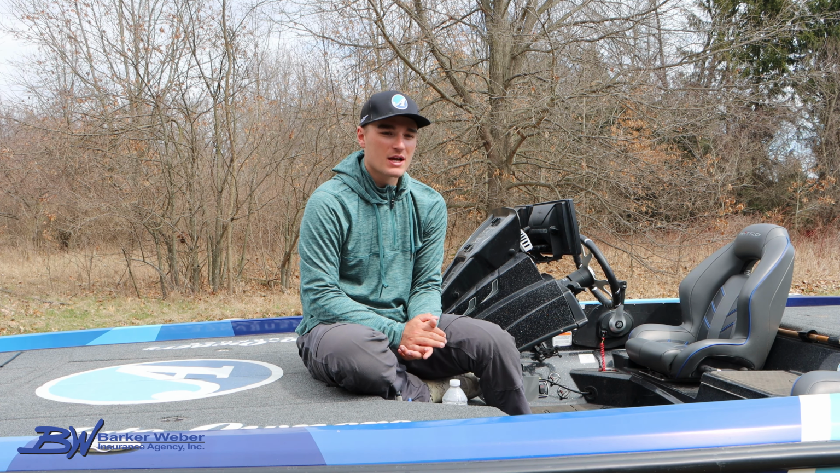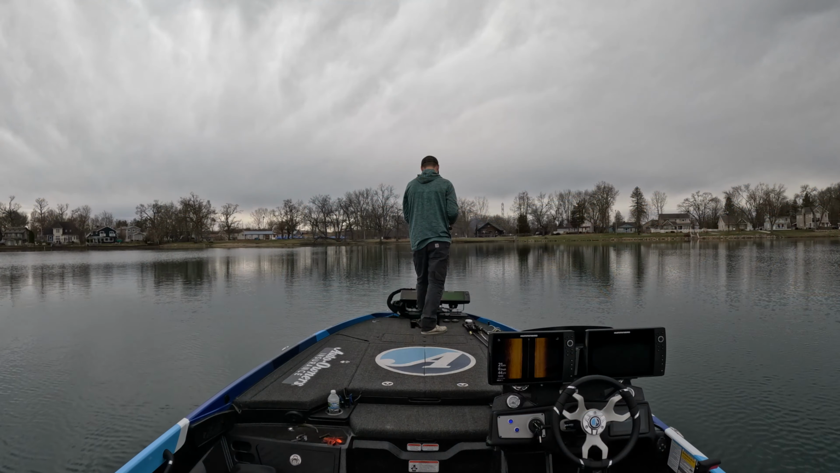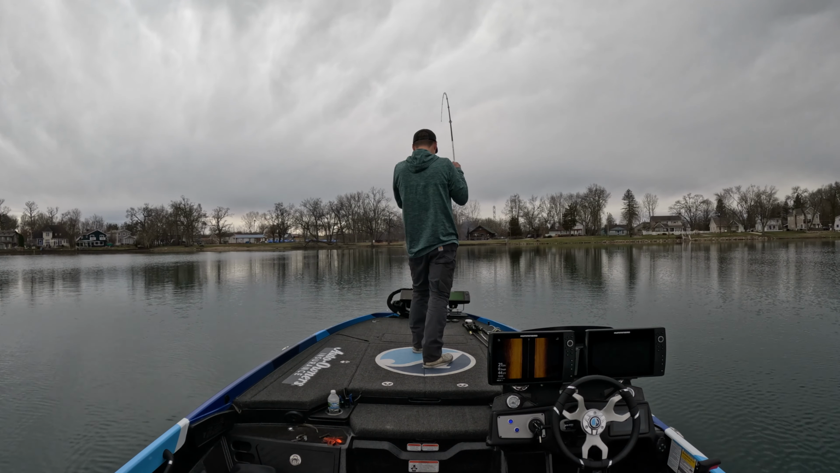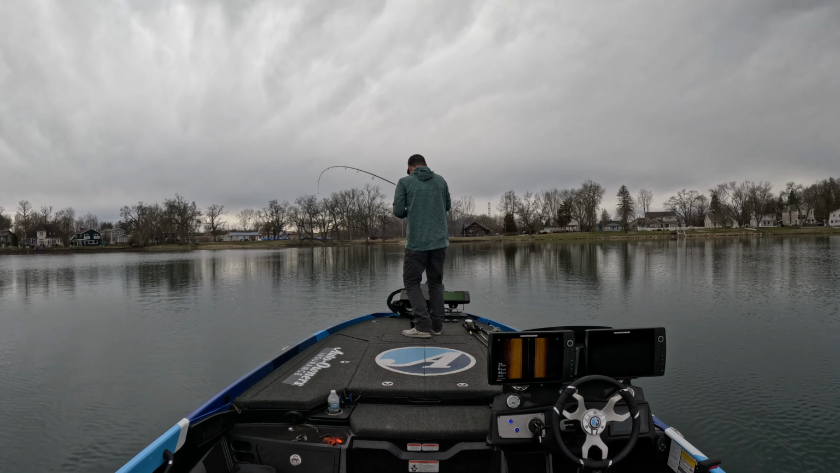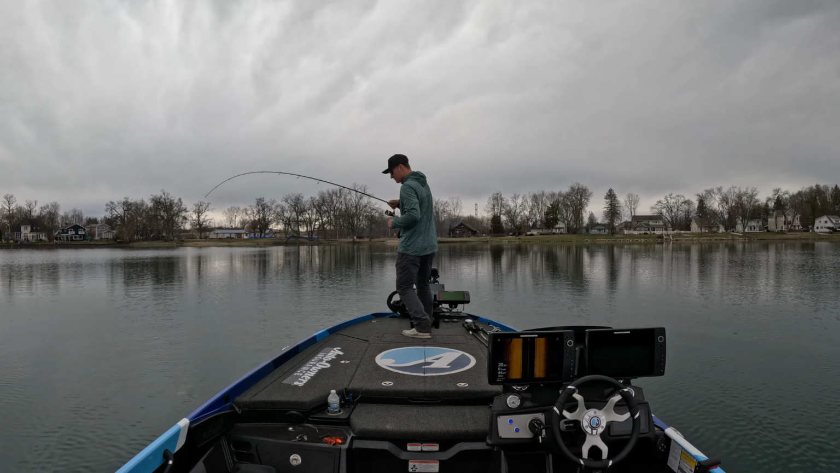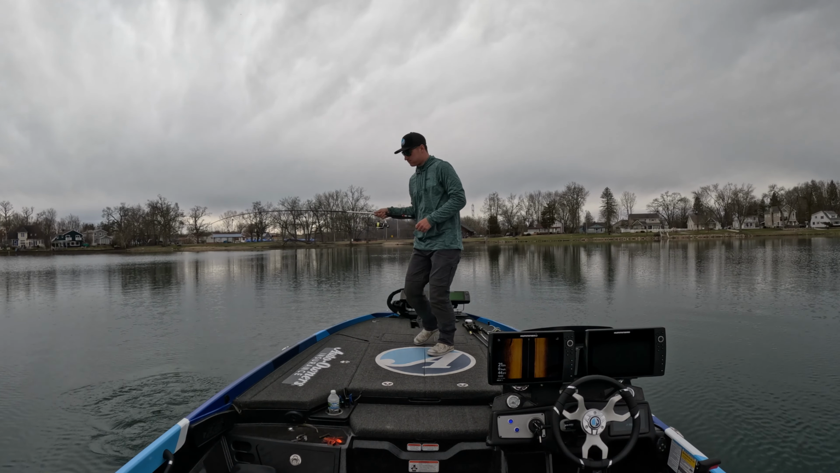And one thing I wanted to say about hard spots is they're not something that you're going to pull up and catch fish on 365 days a year. They're very hit or miss. It's just how they are. There's either going to be fish there or there's not.